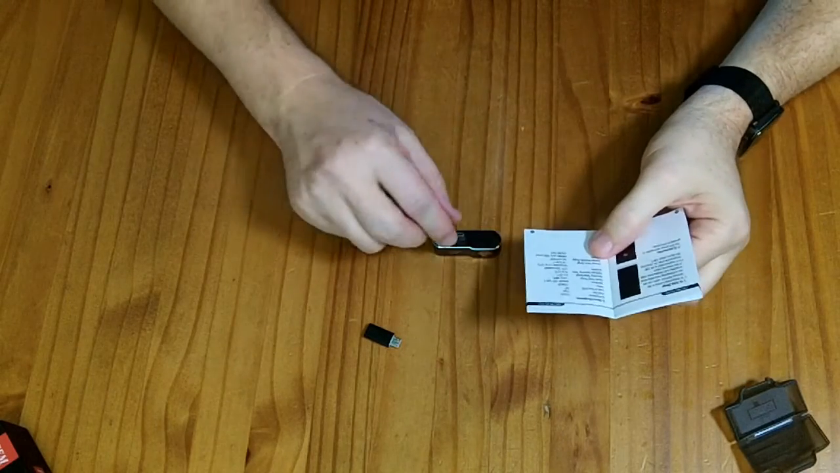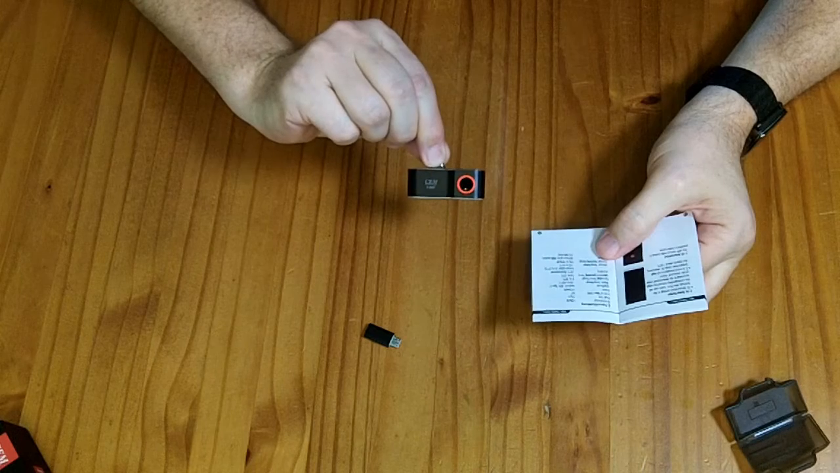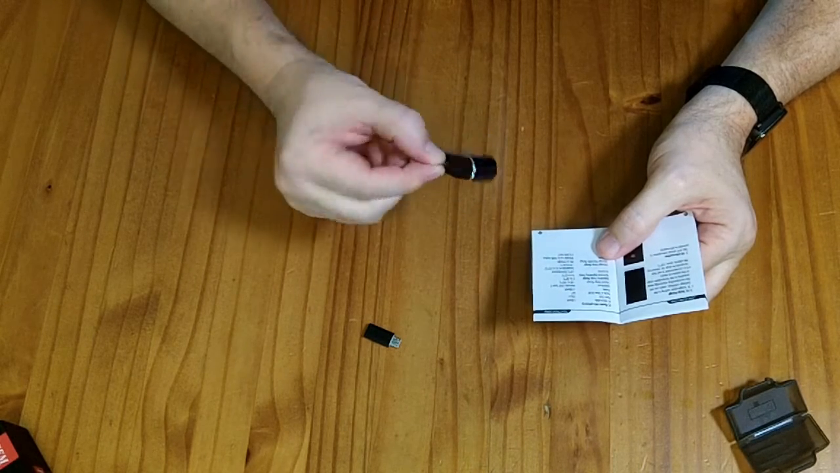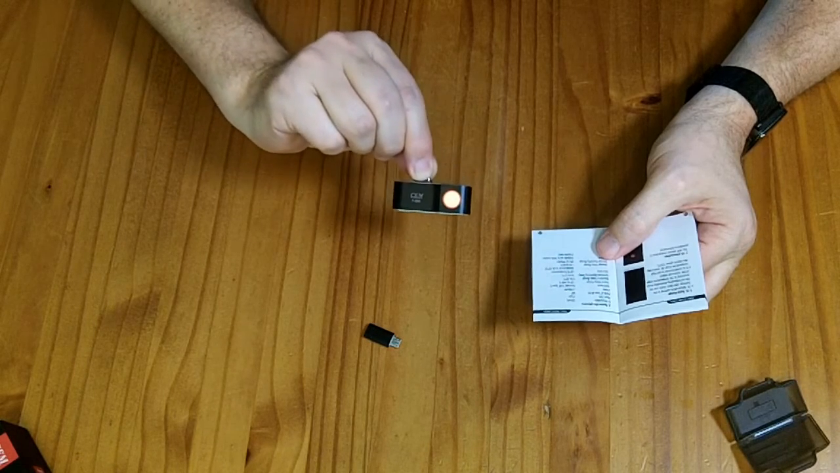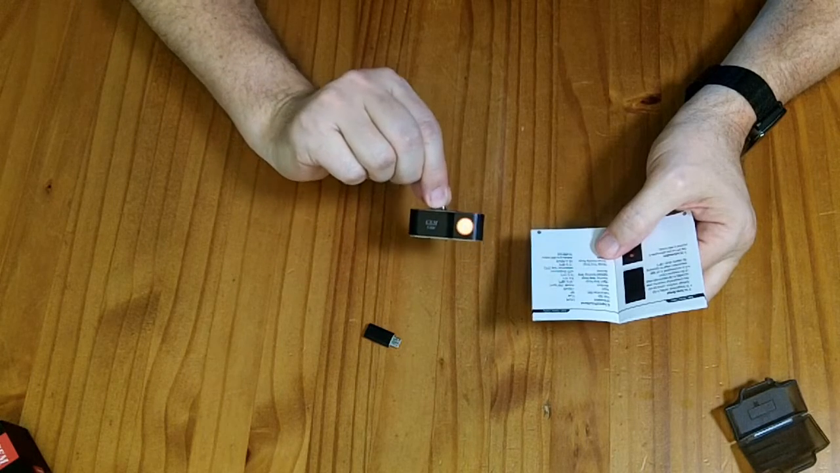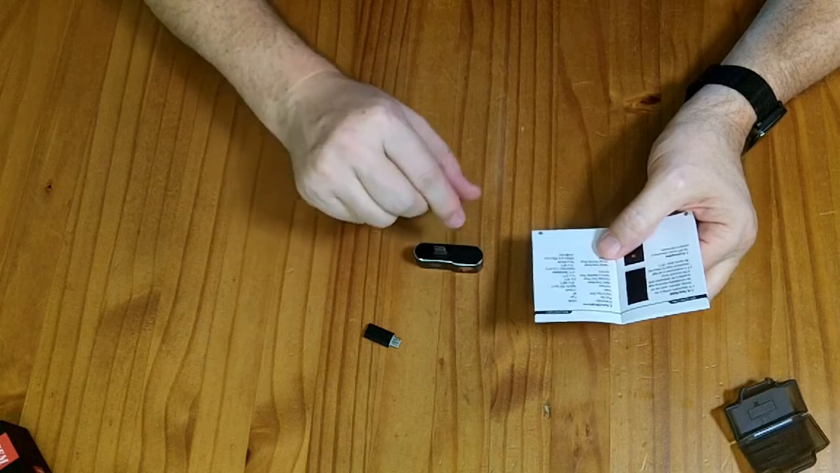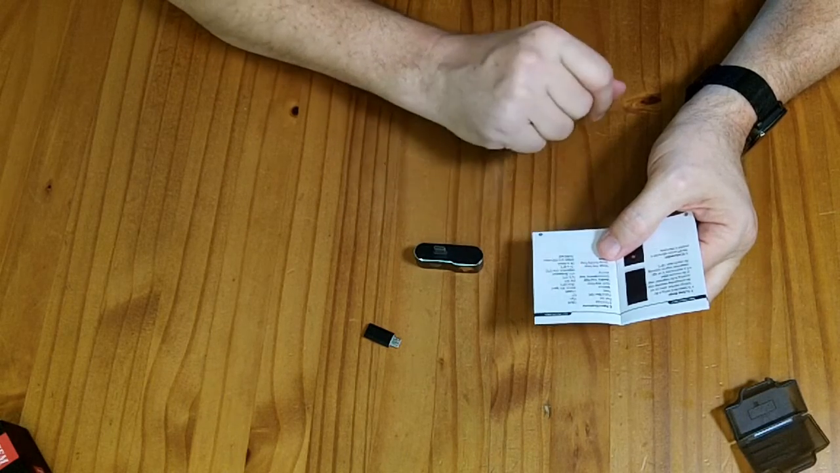So the specifications in the manual say that the sensor resolution is 120 by 90 pixels, has a 50-degree field of view, it takes less than 150 milliwatts of power, it's designed for Android USB Type-C. And the temperature range of what it can measure is -20 to 400 degrees centigrade. The accuracy says plus or minus 3 degrees centigrade.